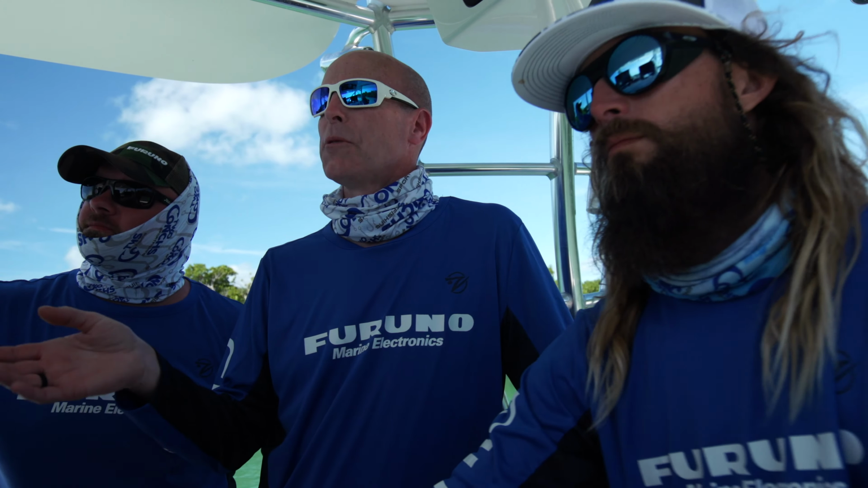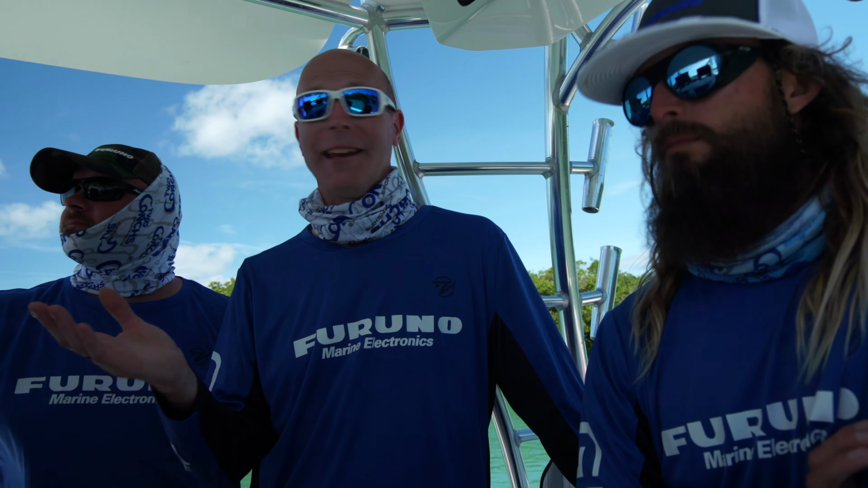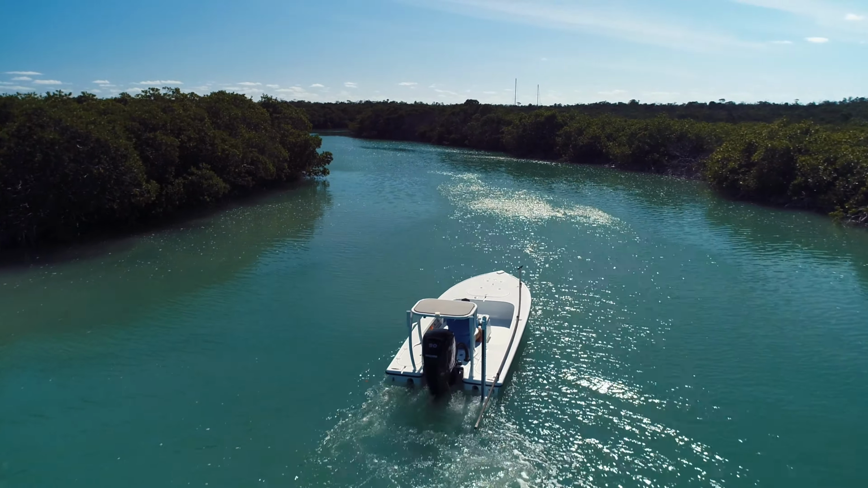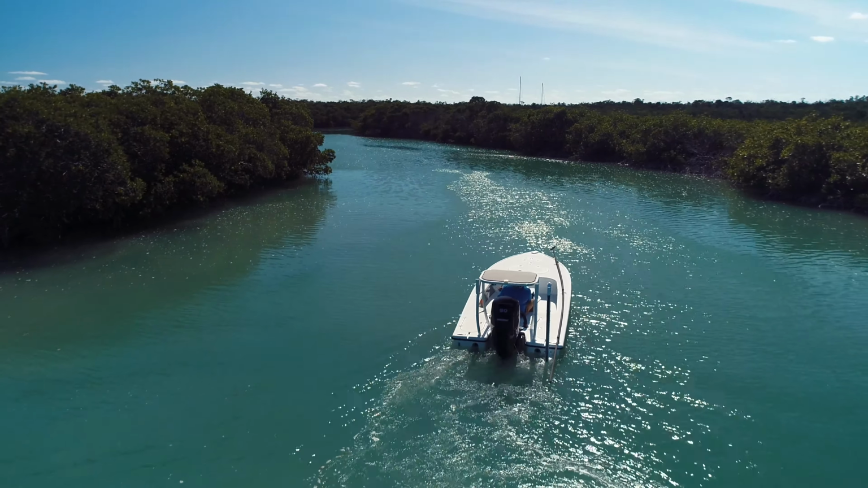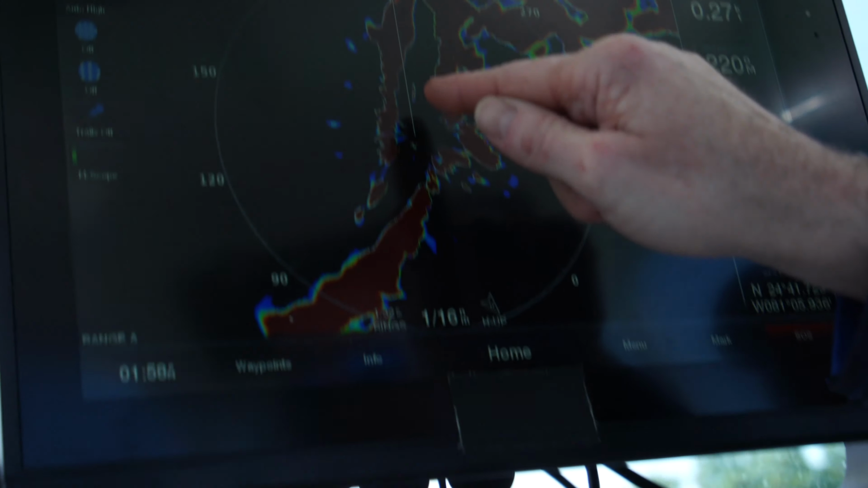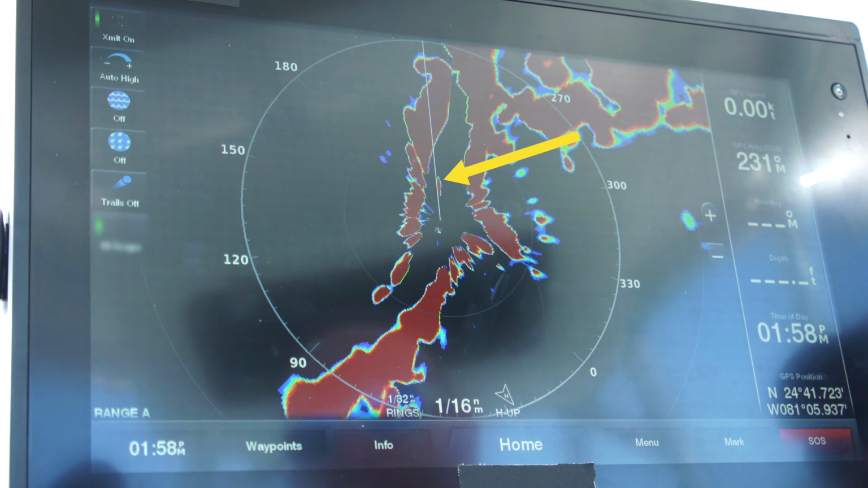Yep. Captain Mike took us to an area that's probably 200 feet wide. It is really narrow back here. And what we do still have is Austin running around in a 17-foot skiff. So what we want to do is show you how we see him in the middle of the channel. So we have Austin right here in the middle of the channel. Like I said, that's a 17-foot skiff.